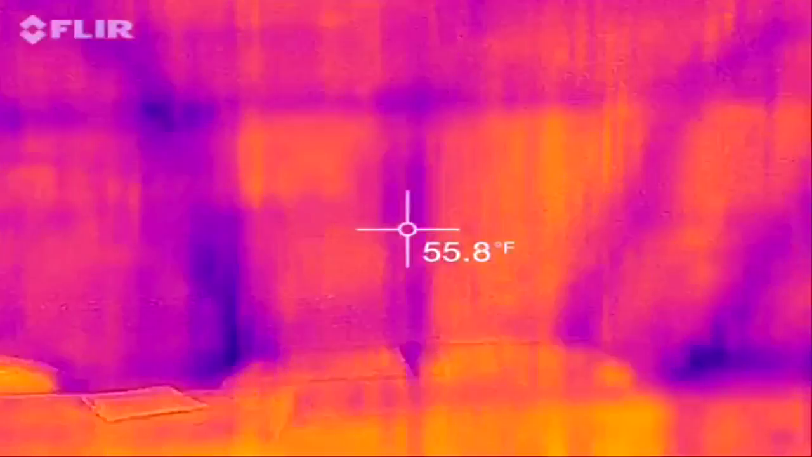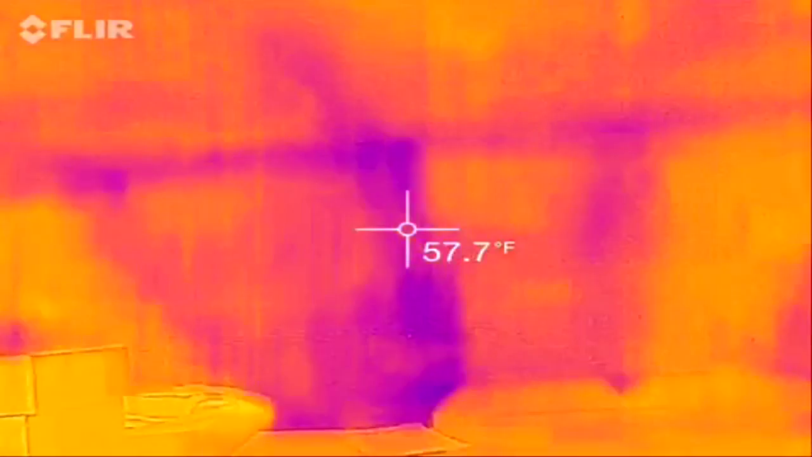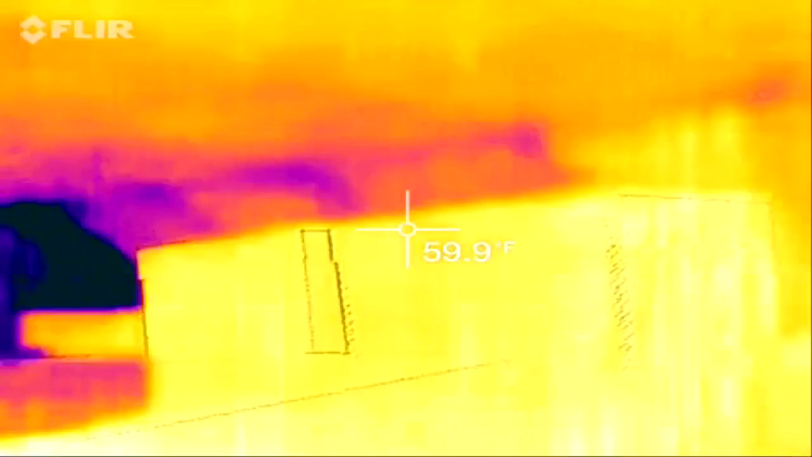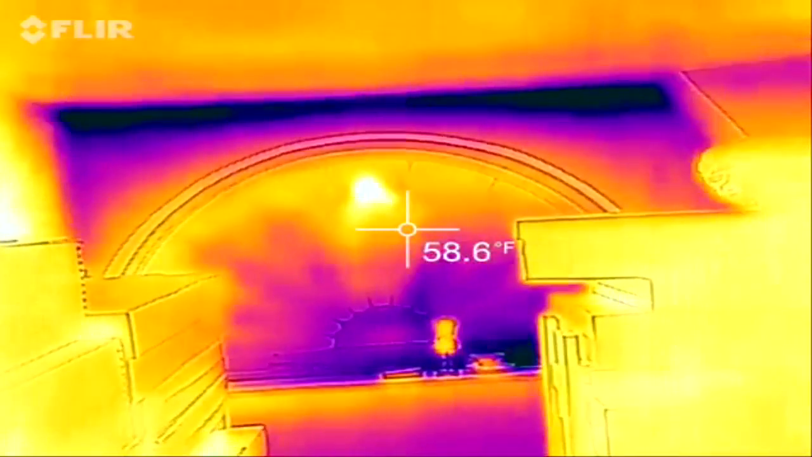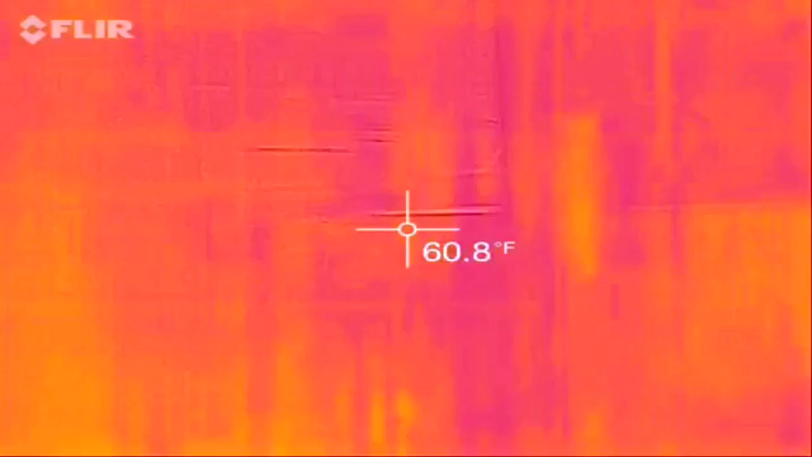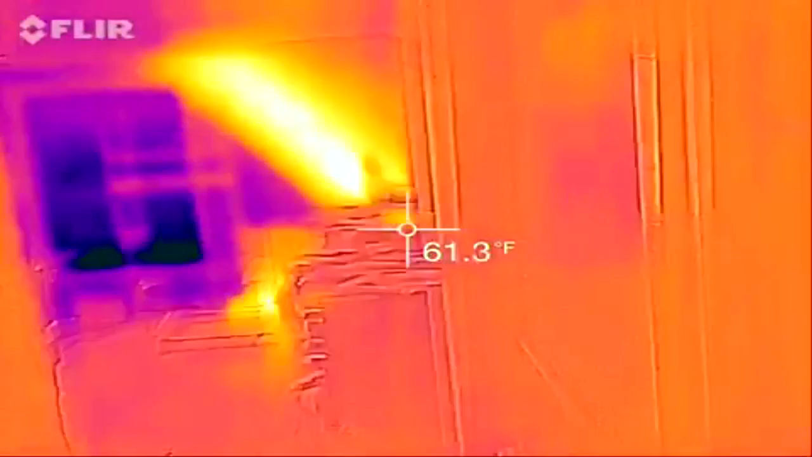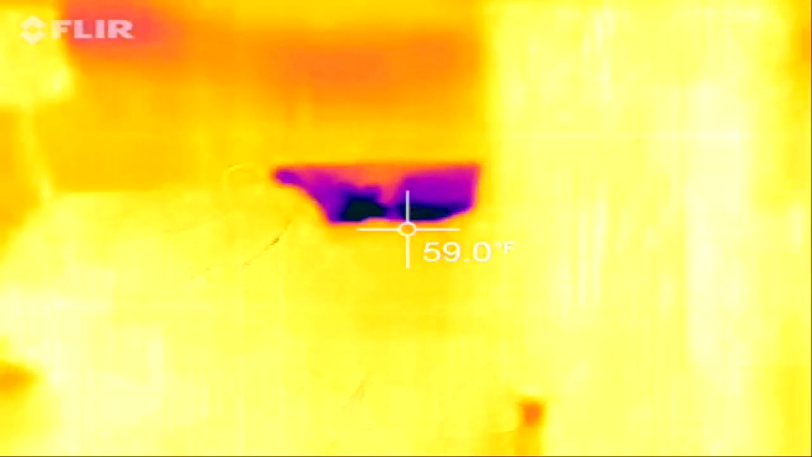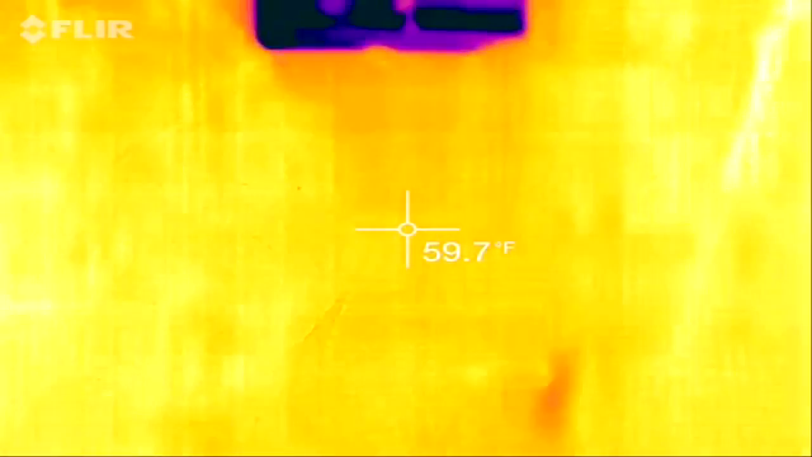Oh, you can see the studs in the wall, which is really cool, especially if you're a contractor. Look at that. You can see the wood inside the wall. Let me turn this around. My reflection. Check out this in here. Something seems to be cold right there, which is kind of odd. It's 59.